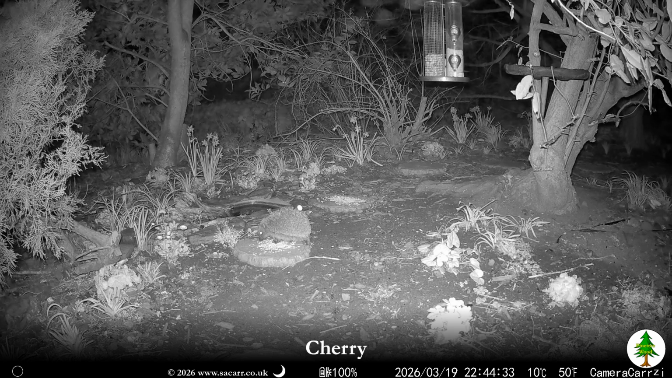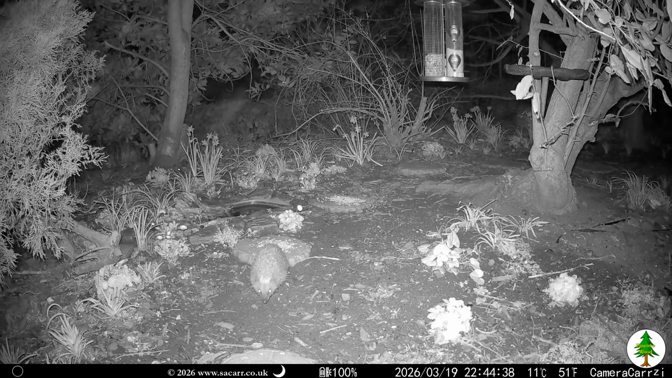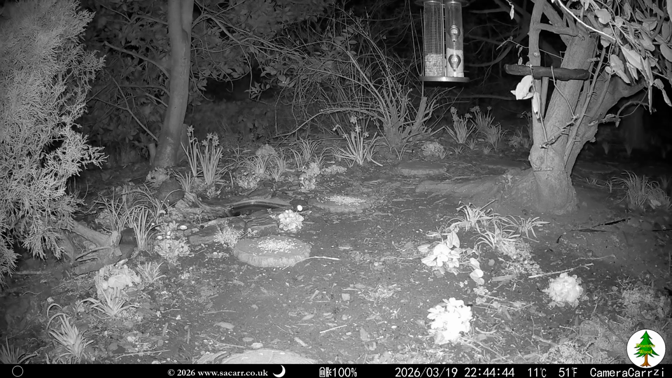On the 19th, the Trailcam caught both hogs at the same time. This was the first time that I realised that there were two different hogs in the garden. I hadn't noticed the differences between them until I started looking back at older videos after seeing this clip.